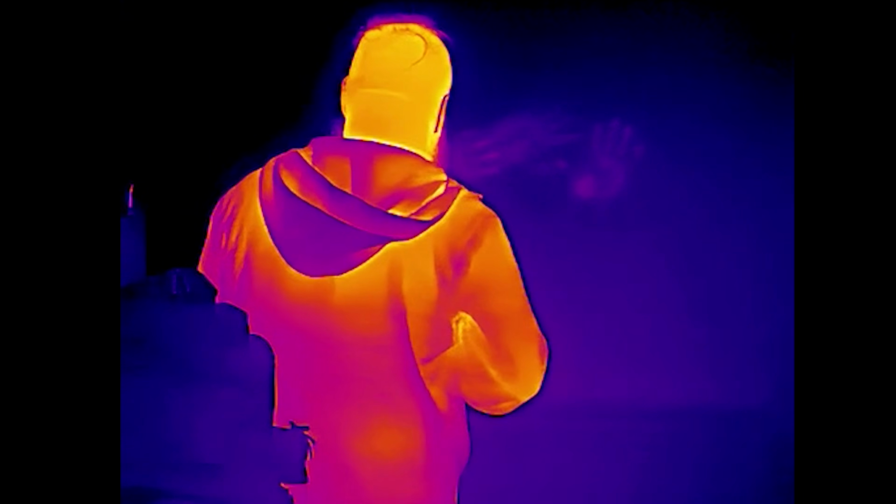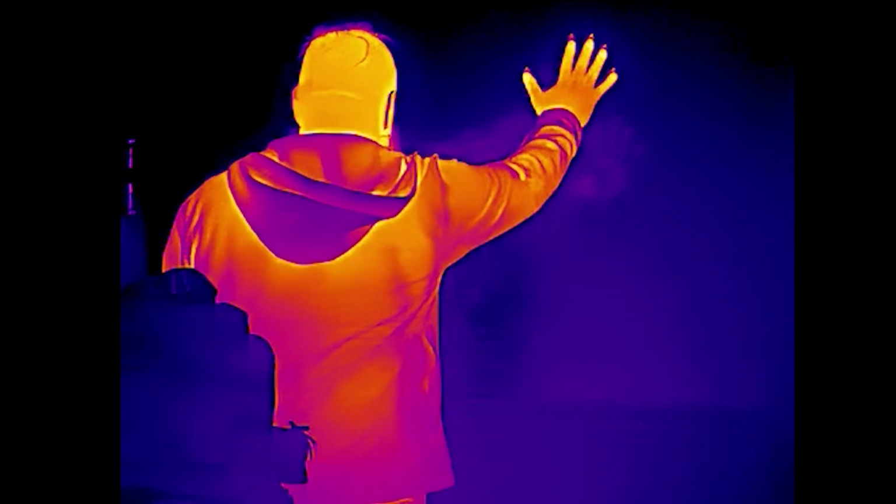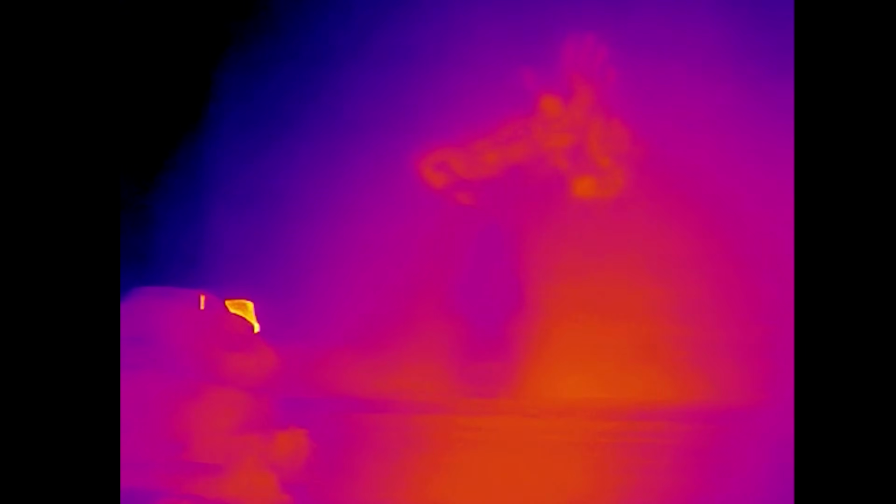Now this seemed to be just as effective with the other color palettes. The only thing I thought was weird was how much heat this room is actually retaining just from me being in here. It didn't look like this when I first got here.